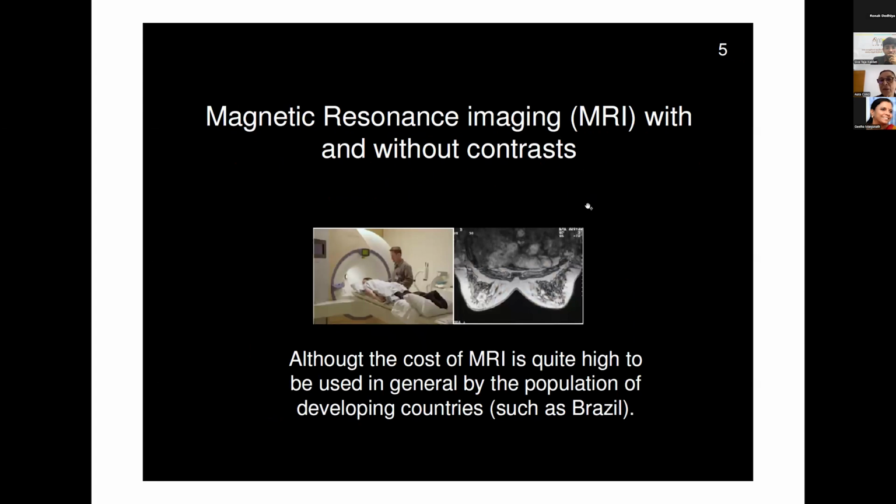Magnetic resonance imaging appears after. It is very interesting because it's not only an anatomical way to see the inside; it can be a physiological way if contrast is used.